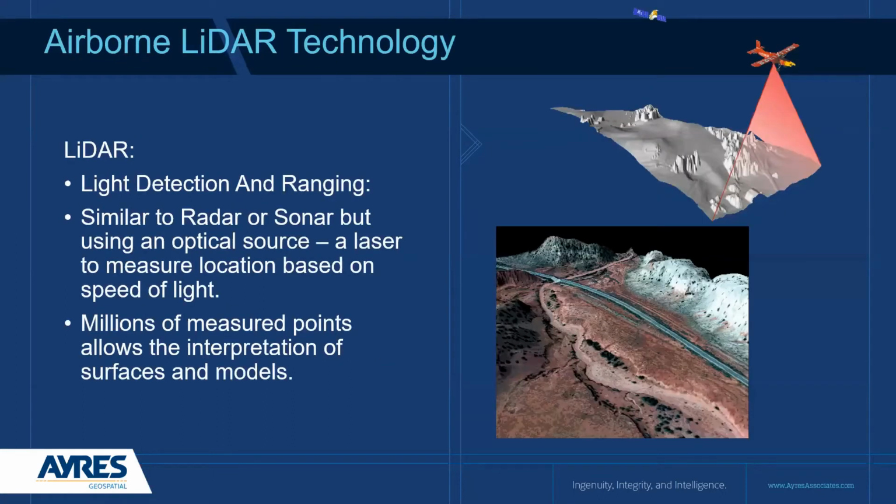So what is LiDAR? Most of you know what it is, but for those of you that don't, LiDAR stands for light detection and ranging. It works like radar or sonar, but in this case, it uses light pulses. And for the purposes of this presentation, we're talking about wide area collection off of a fixed wing aircraft. We want to talk about wide area data analysis, and that's the way this is collected.